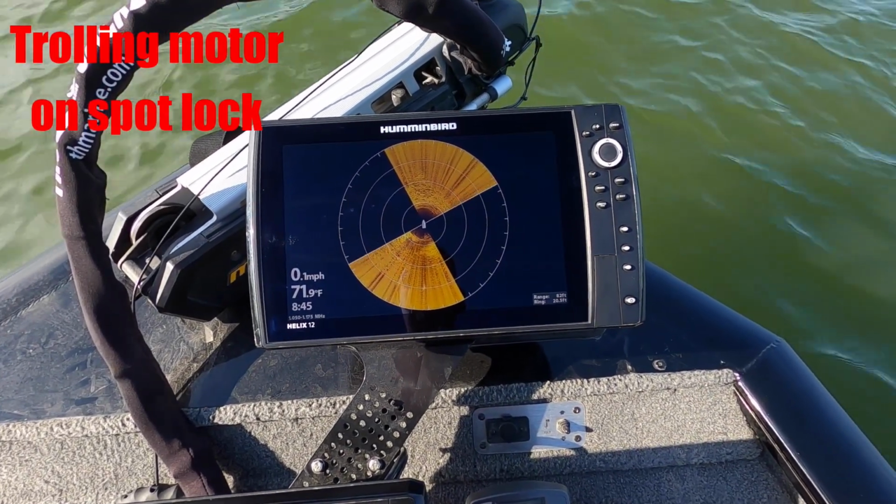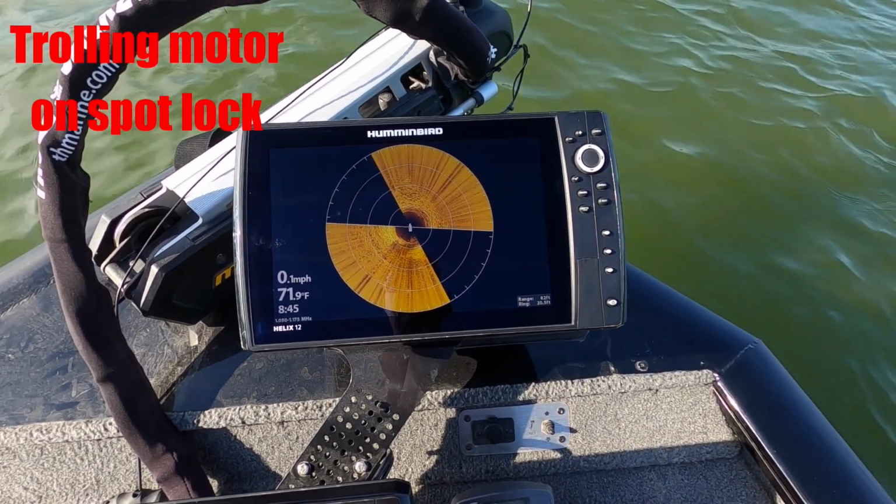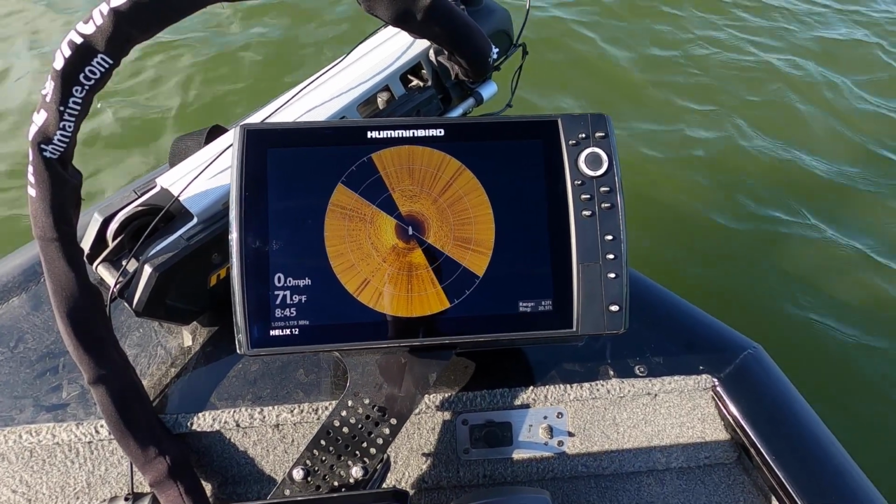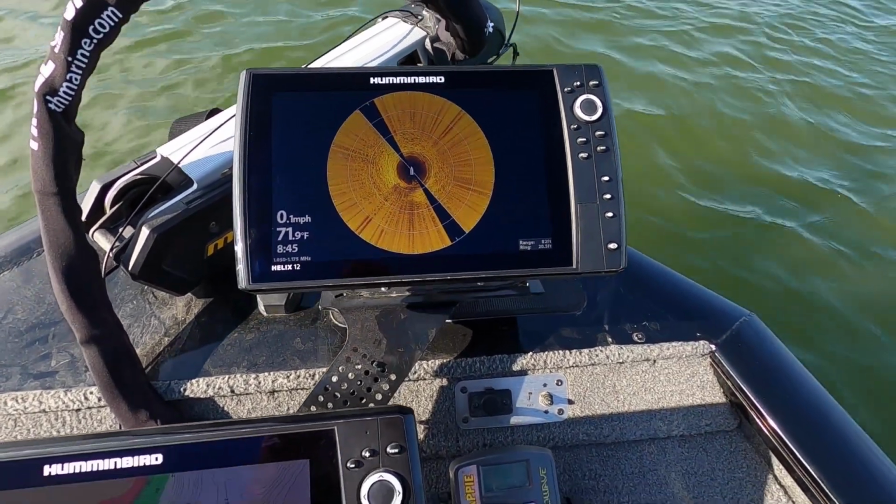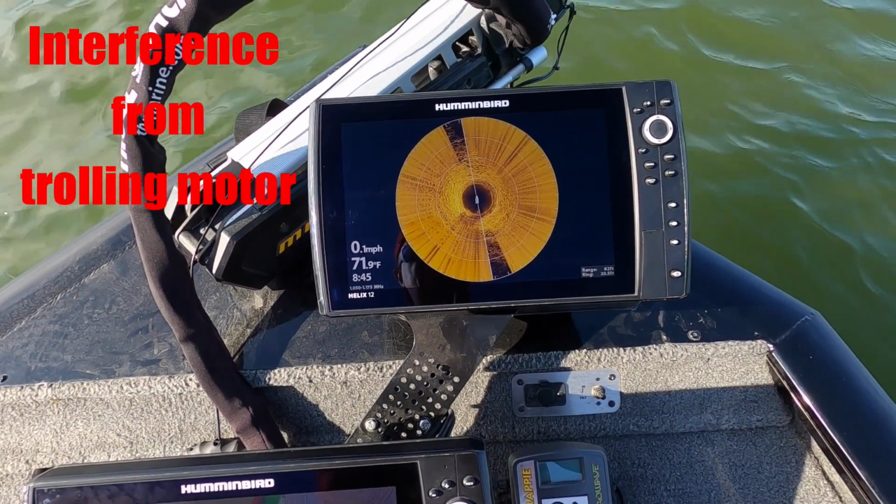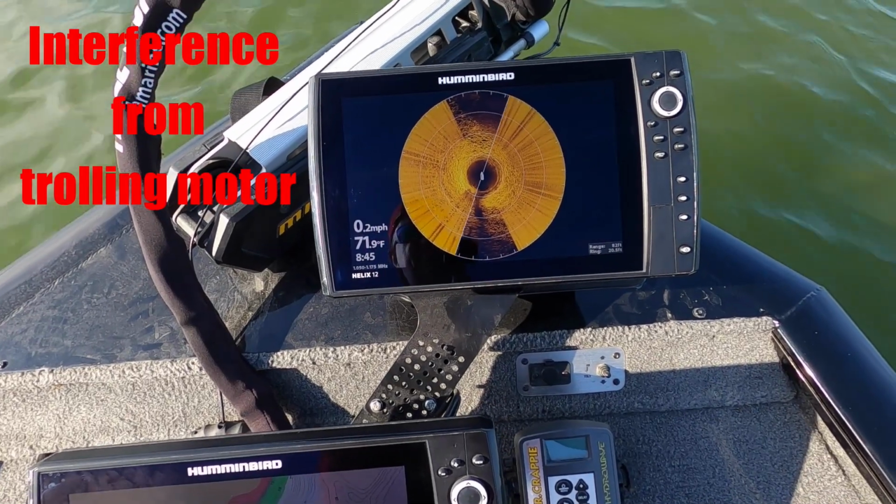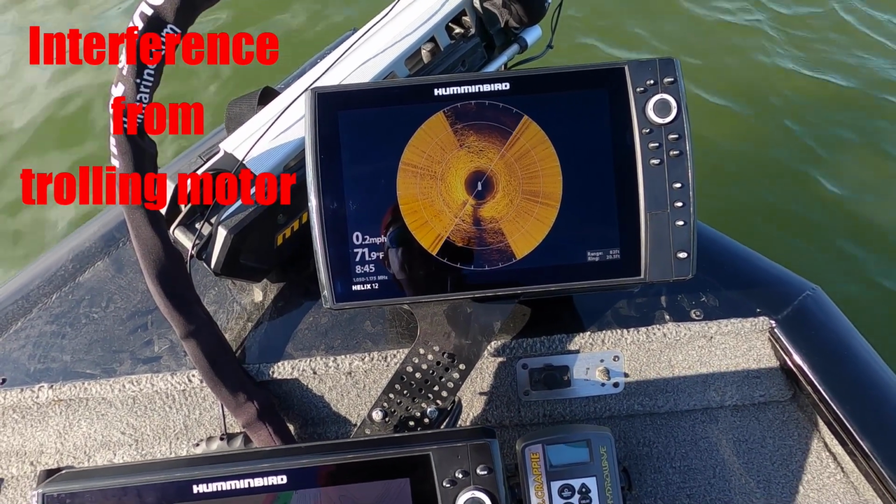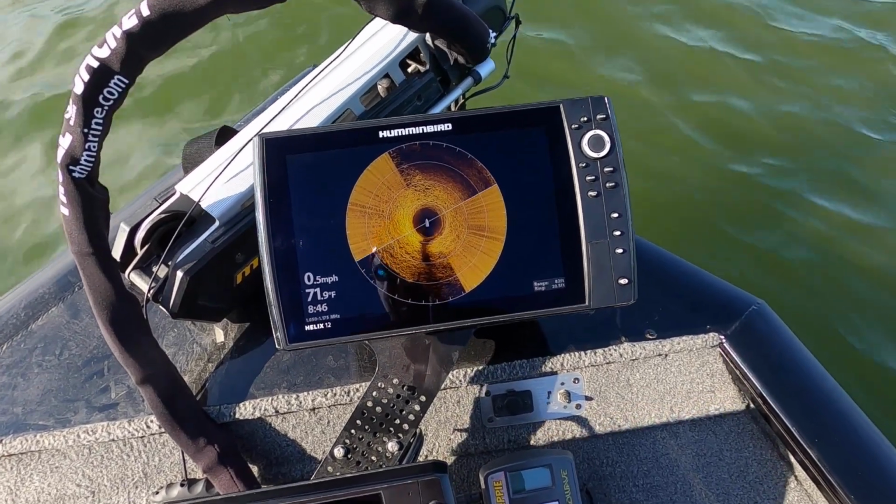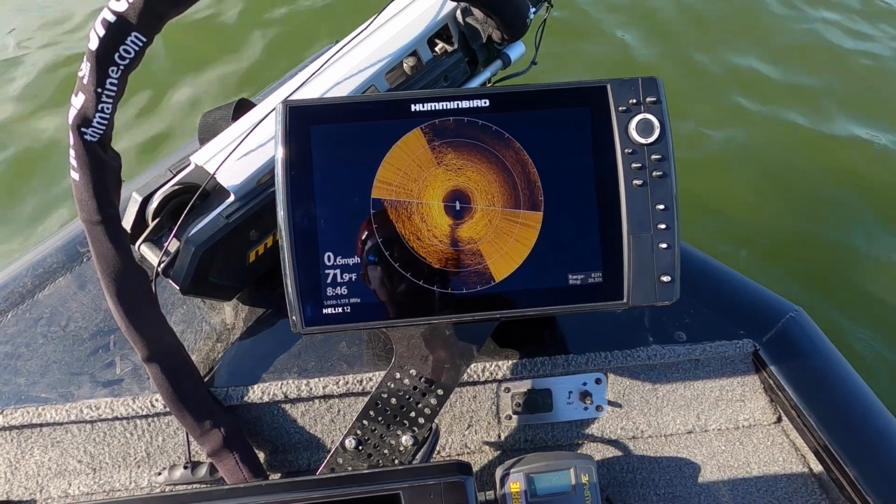It looks like something possibly is interfering with it. I am getting tons of interference from my trolling motor. There it is. If I hit my spot lock, I will instantly get interference.